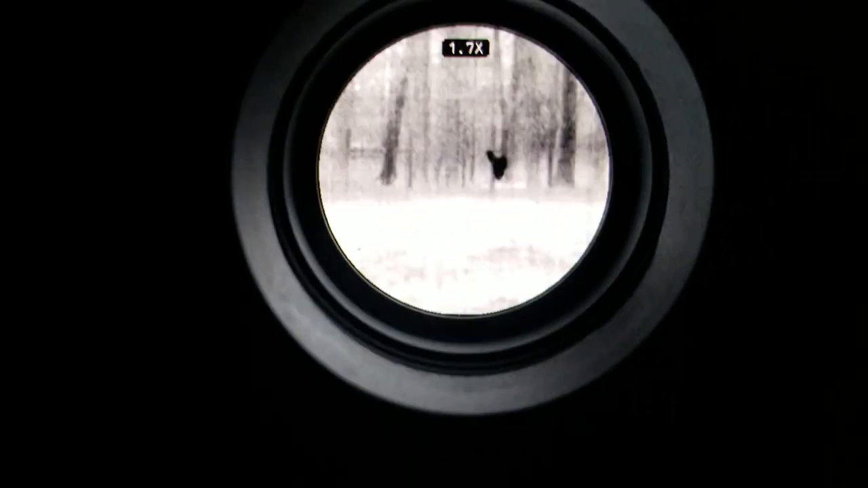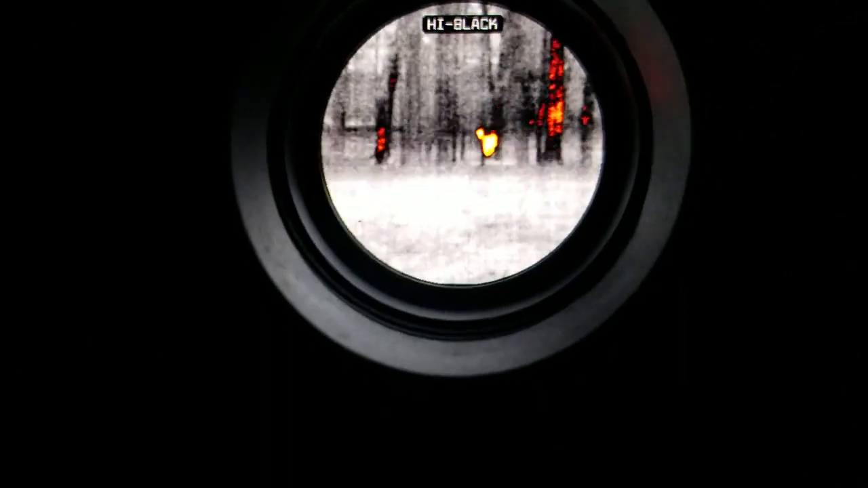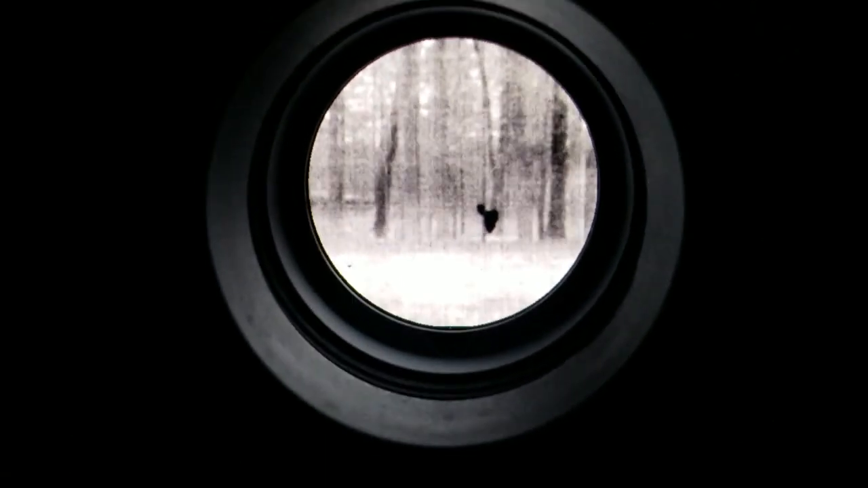I mean, like I said, awesome tool. Let's change some modes. There's white hot, black hot, red, green, range, which I don't care for. Copper I don't care for much. There's white. But like I said, out here in the woods, I like the white sometimes, and I also like the black. But you can see how he just jumps right out in that black.